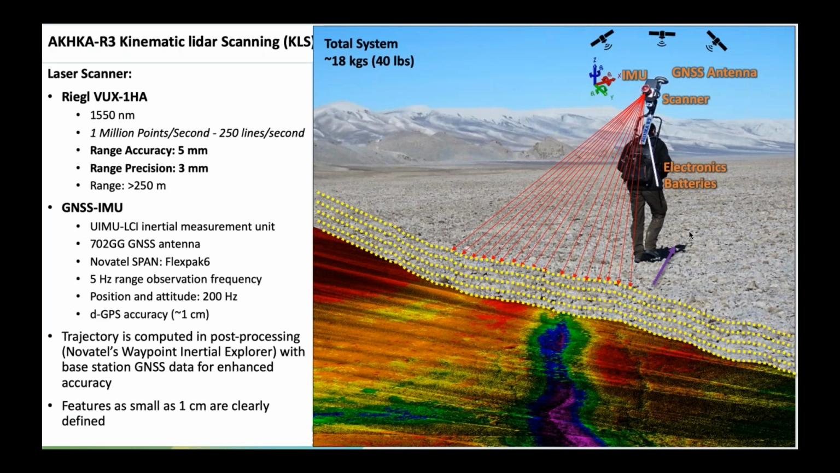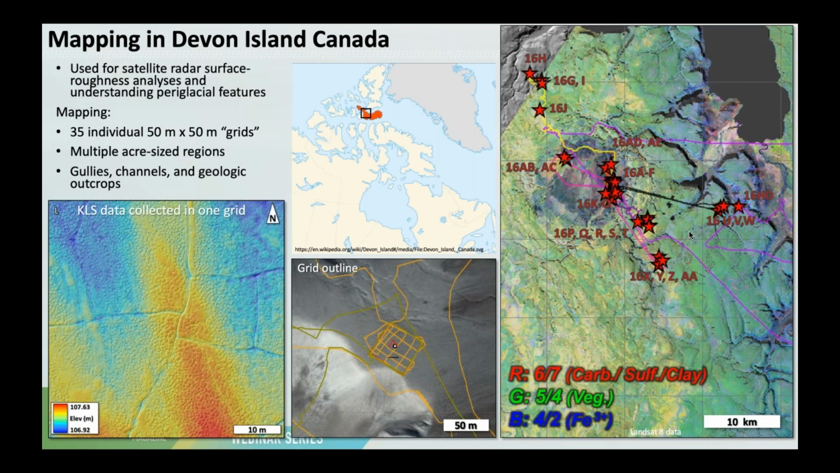which is another backpack mounted system. We'll come to this in a second. So we have a backpack mounted system that is essentially a prototype or a custom built rig by Antero Kukko in Finland, and we deployed that system about 35 times over about 2 weeks. So about twice a day we were out there mapping the ground.